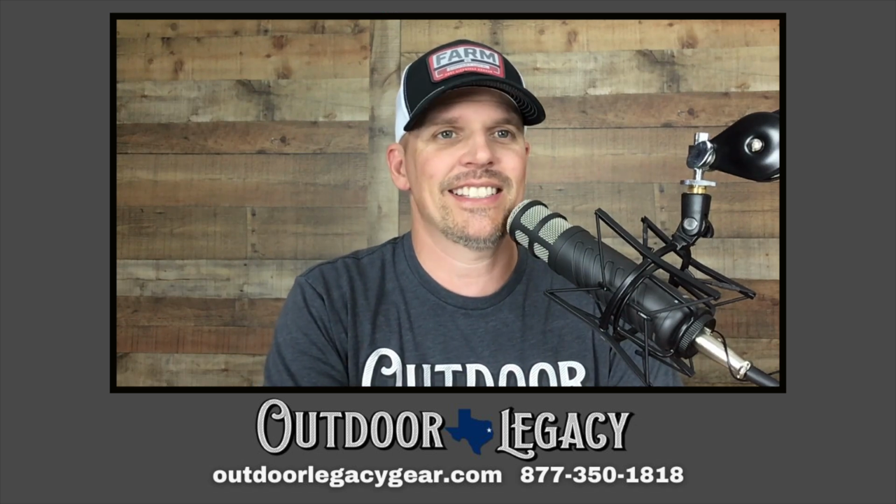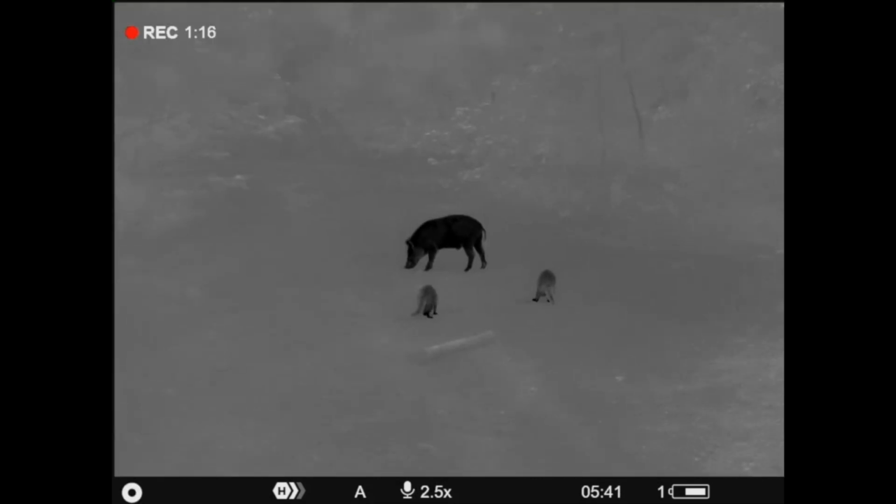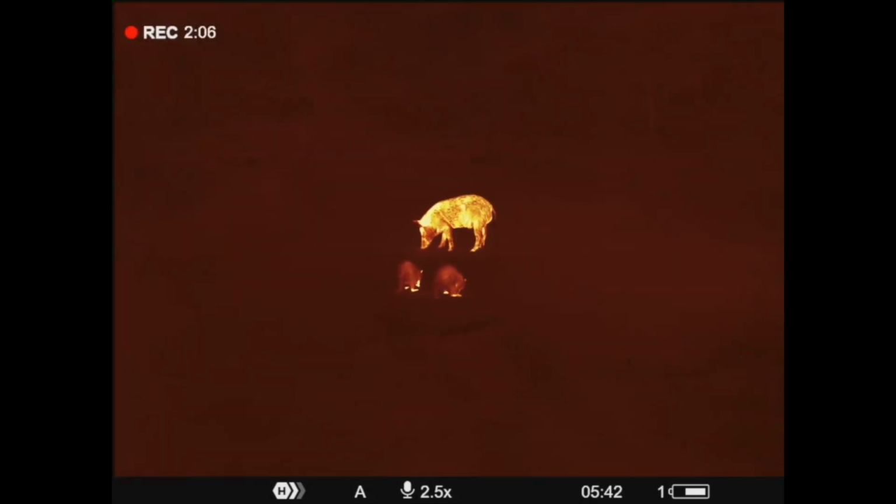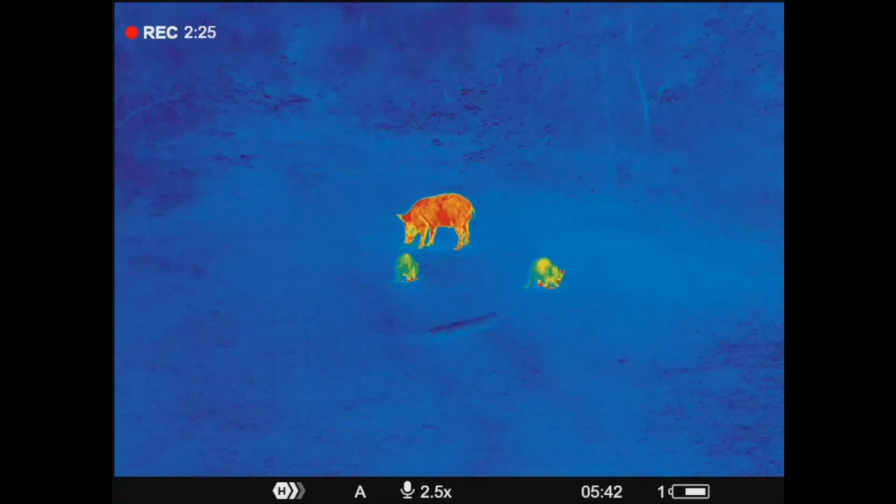The price, $7,999. I'm going to stop right here for a second. There's some guys who are clicking off. Okay, forget it. I ain't got $8,000. I'm not spending $8,000 on some thermal binoculars. That's true, man. I get it. A lot of people aren't going to want to do that. A lot of people are.